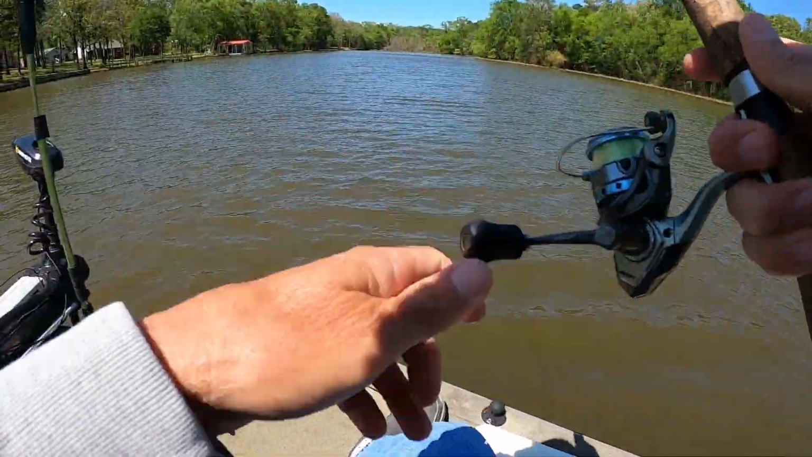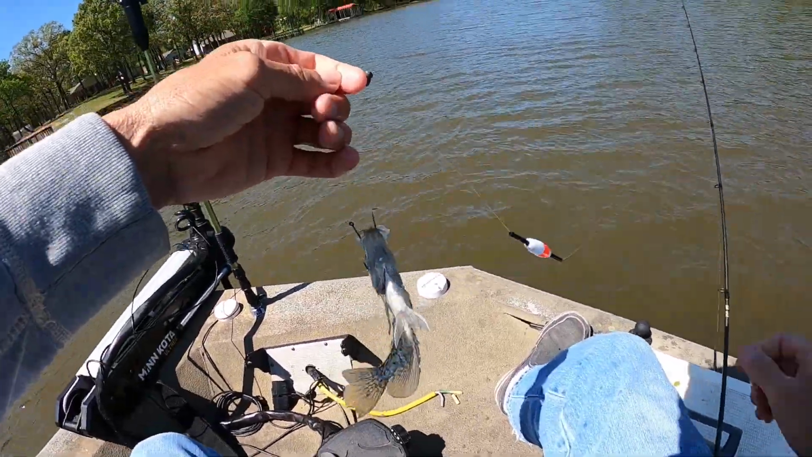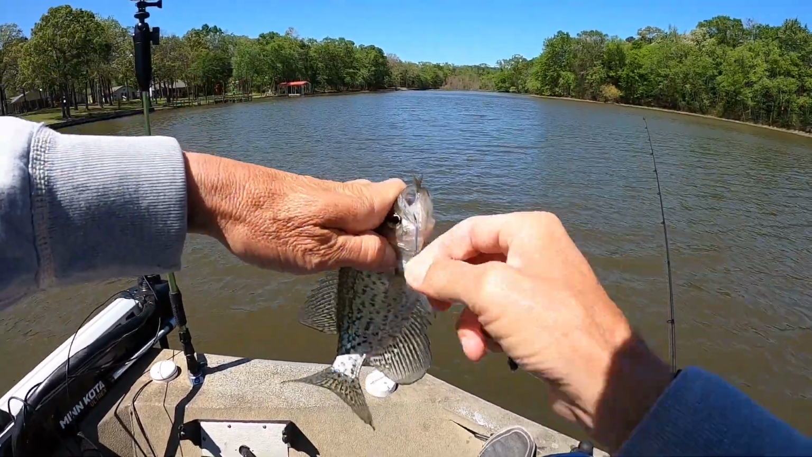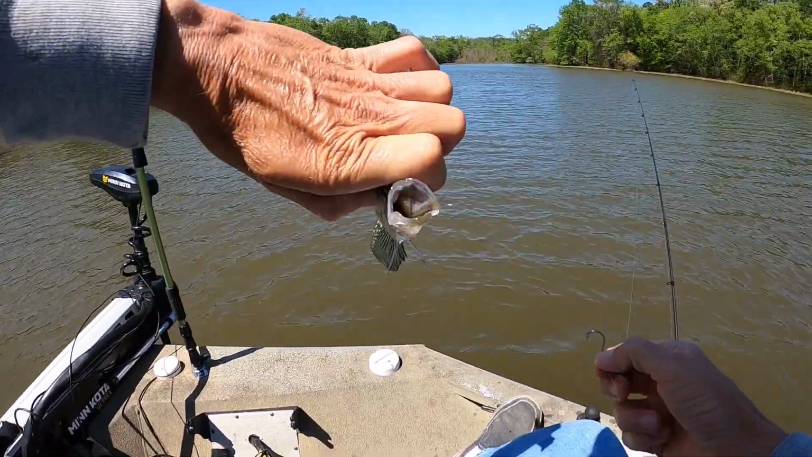Oh, there he goes. Oh, smaller one, little black crappie. Look at that rascal. Got that minnow down in his throat. He's a hungry little rascal, wasn't he? I'll let him have that minnow.